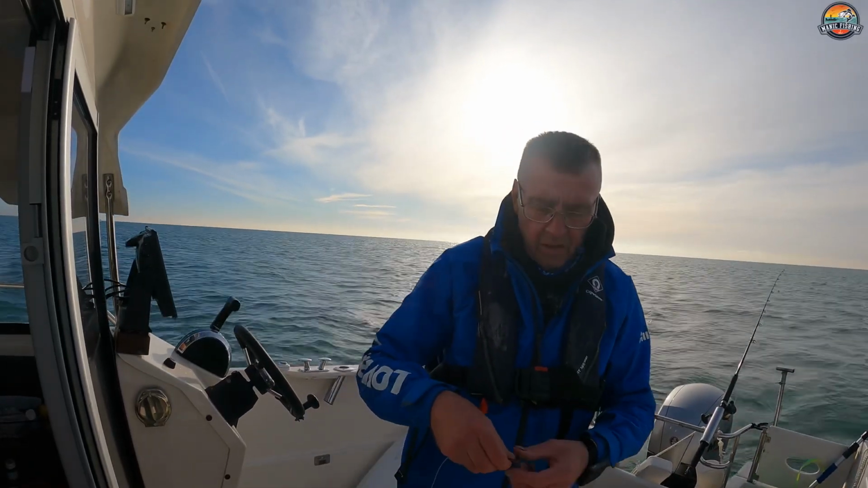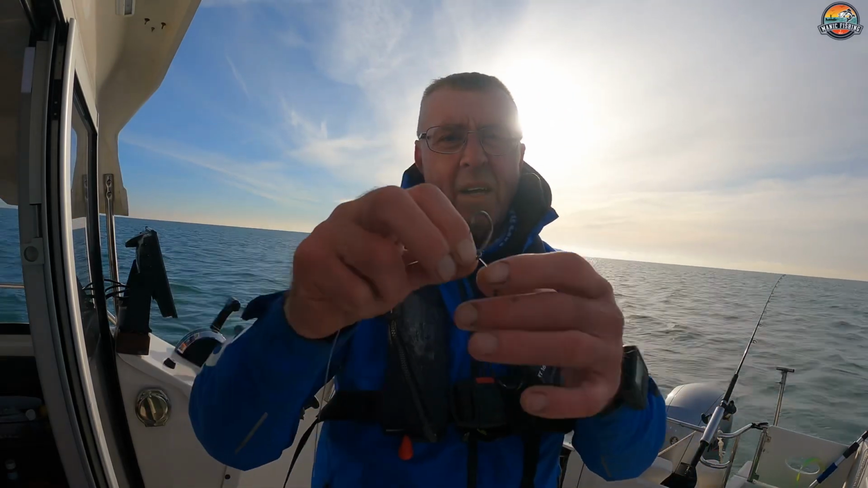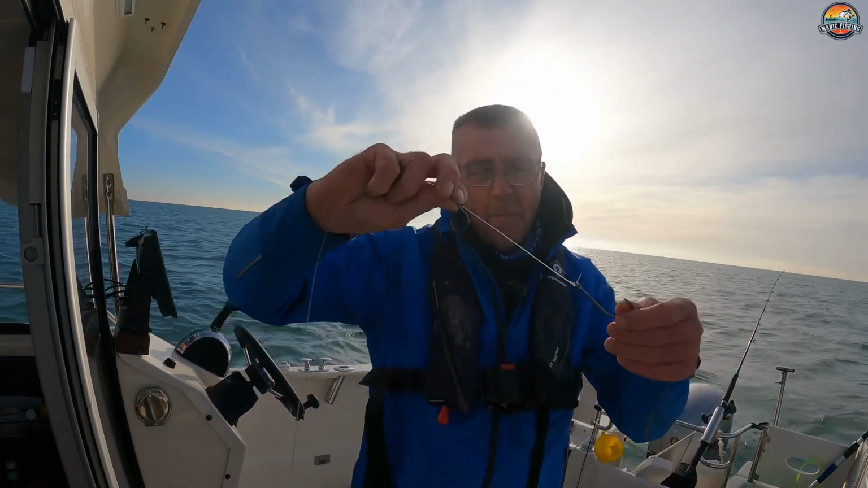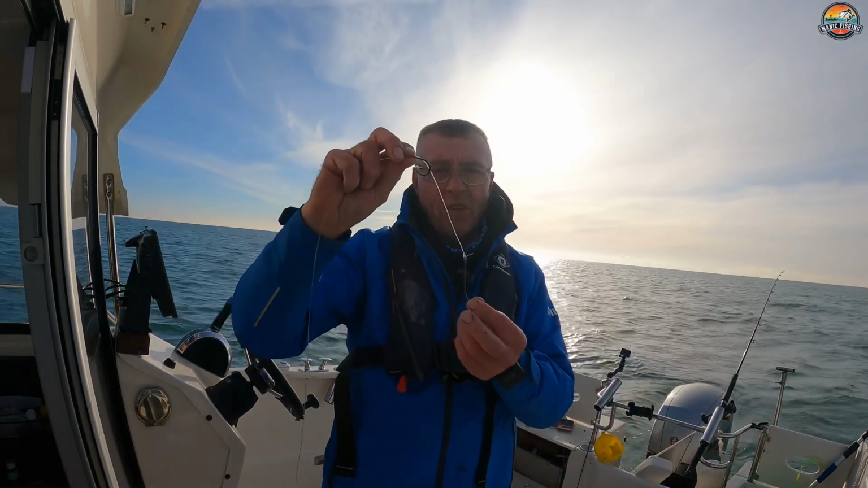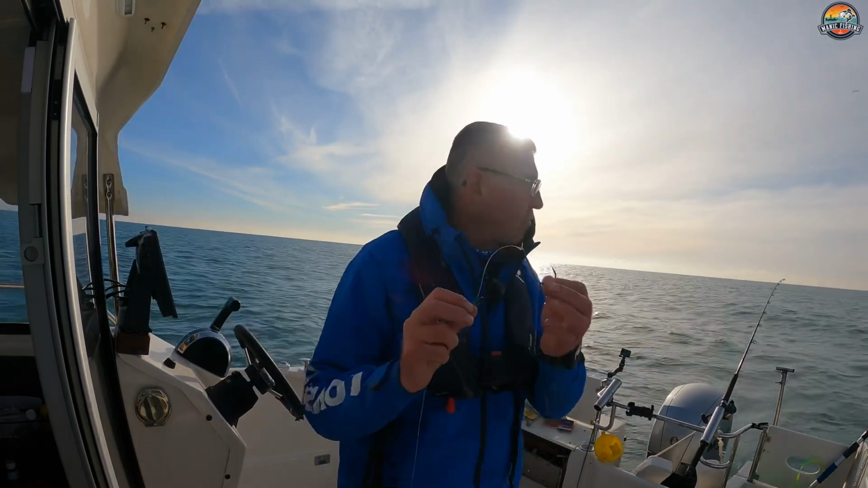Okay, what I've done now is I've introduced a little 3/0 Eagle Claw. It's a cox-and-wheel-style hook as well, so it'll just literally hold that bait on. So if I'm fishing a whole squid, it just holds it in place a bit better to save me threading this through.